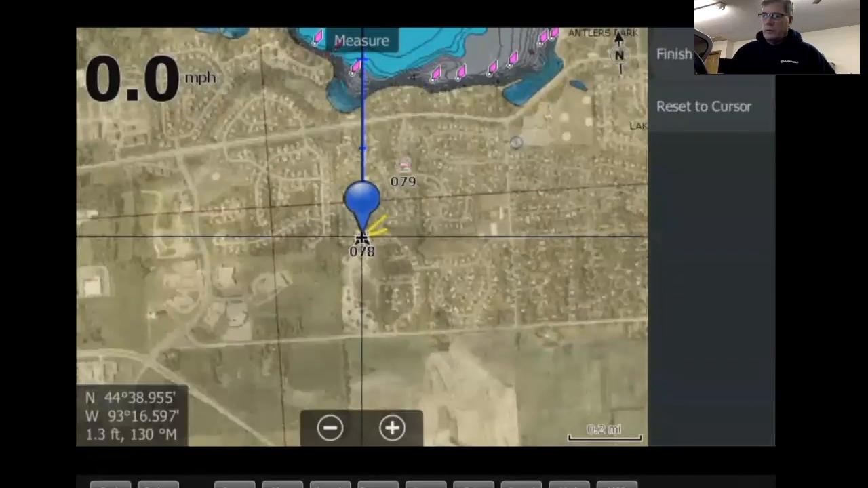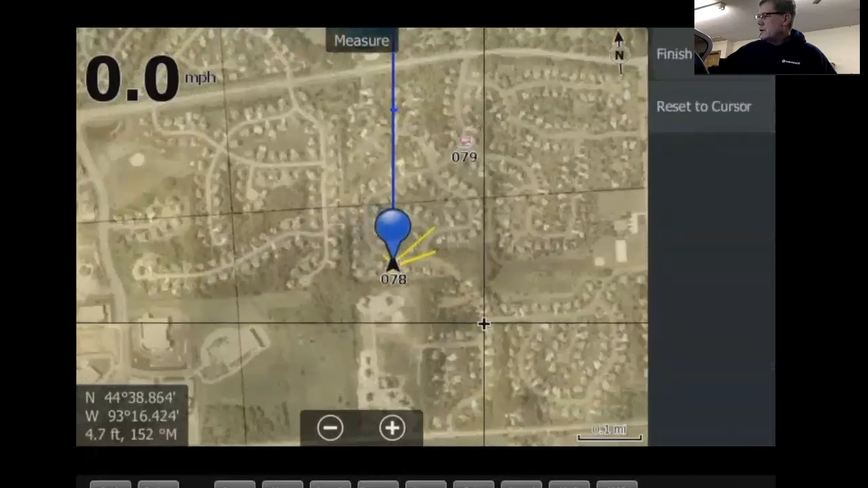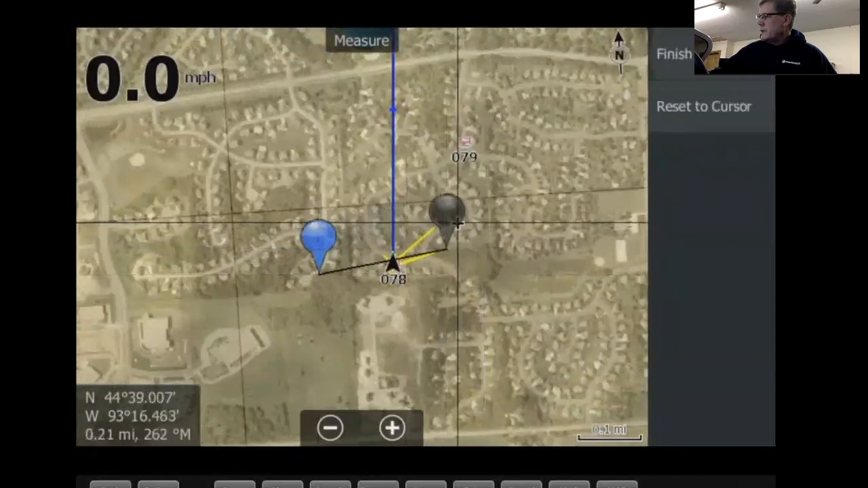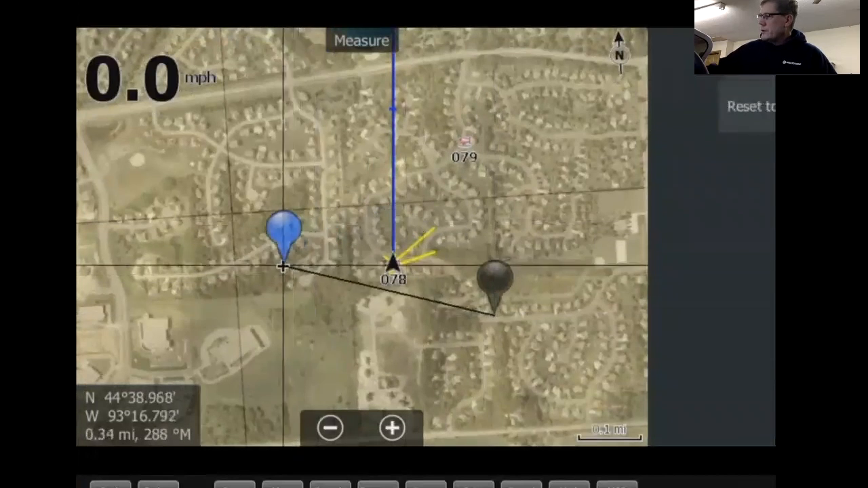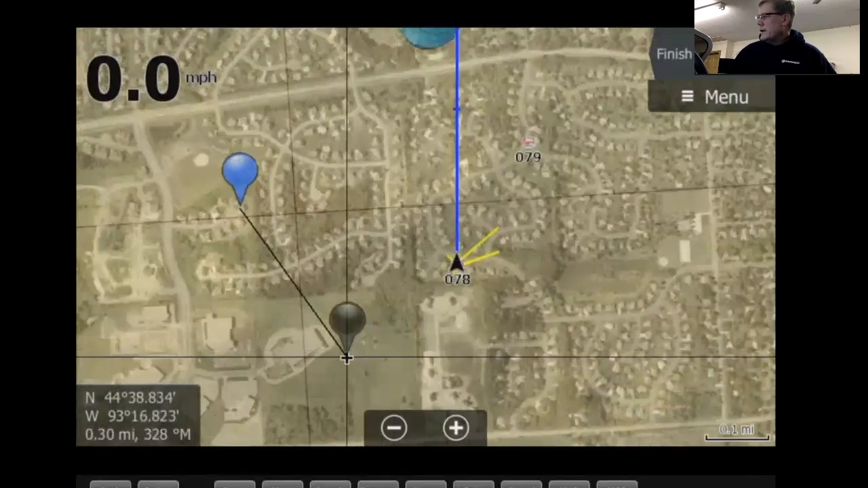Measure is a really cool feature. Here's where you can actually measure items. Let's say you're on a lake, body of water, and you can drag these two bubbles around. You can actually measure an item. So let's say you want to know how far it is across from one side of the lake to the other. You drag and hold on that. Look down the lower left-hand corner there. It tells you the distance and the GPS points at one and the other, and the heading.